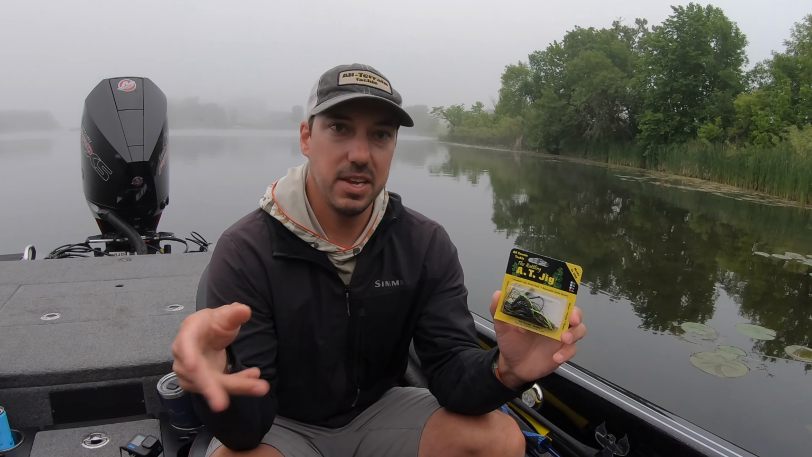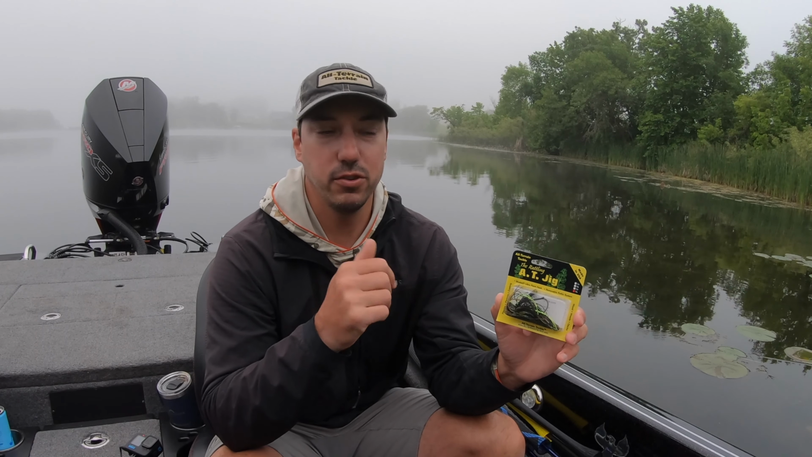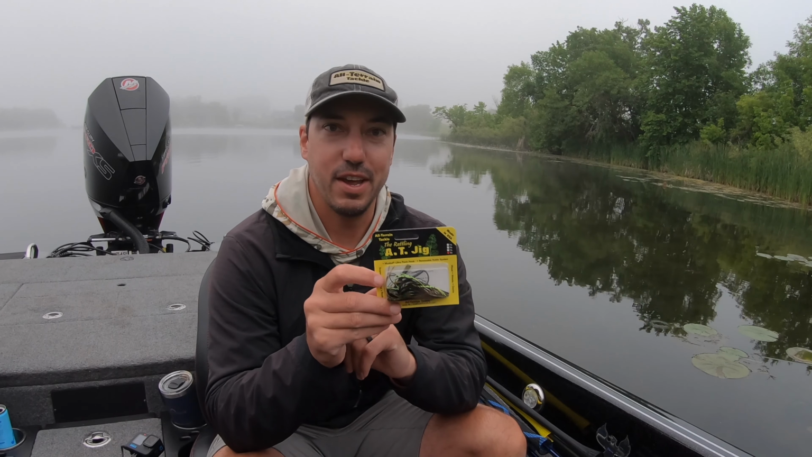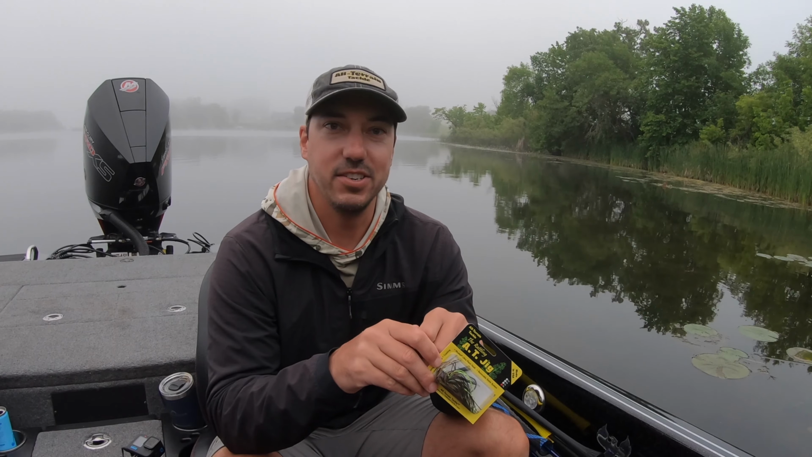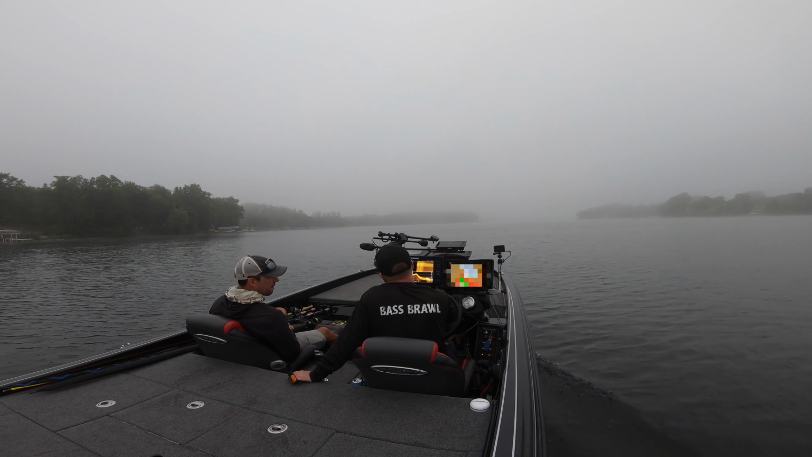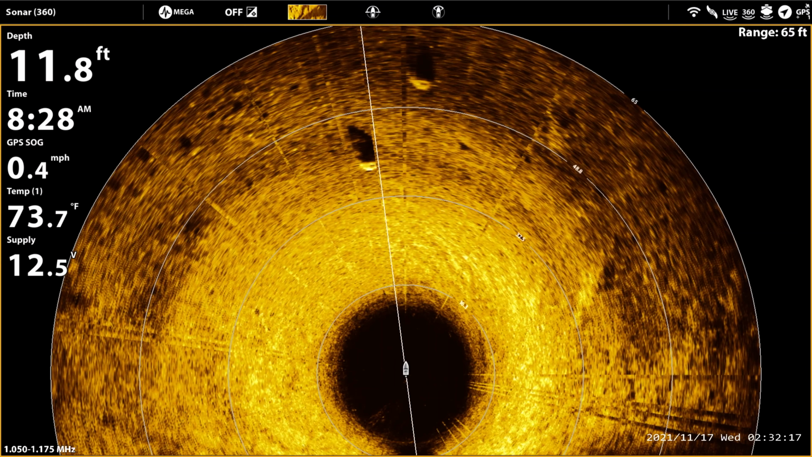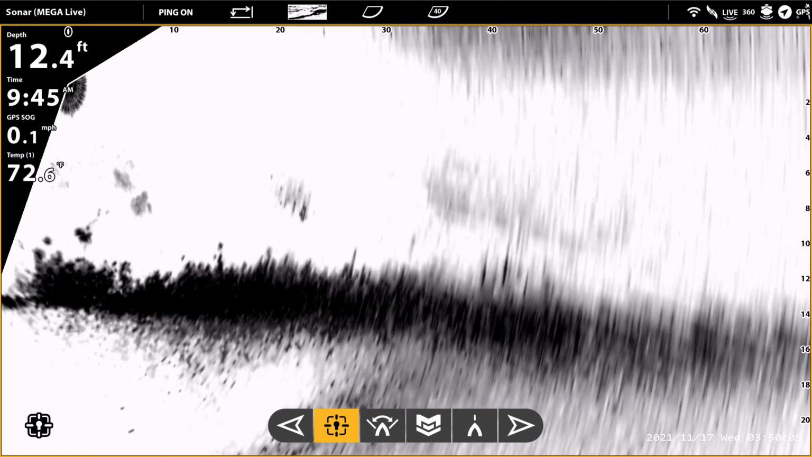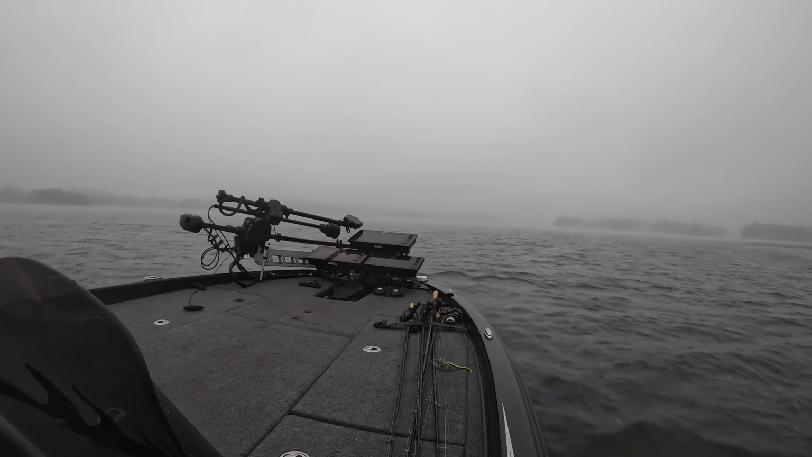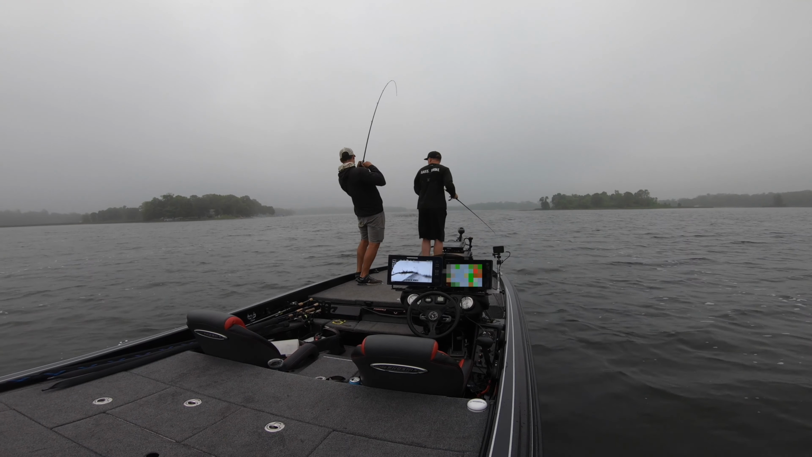Flipping docks, deep structure, mid-zone. You can crawl it on the bottom offshore as well. We're hoping to put some big largemouth in the boat today with the All Terrain Tackle AT jig. Yesterday, and just beat them up.